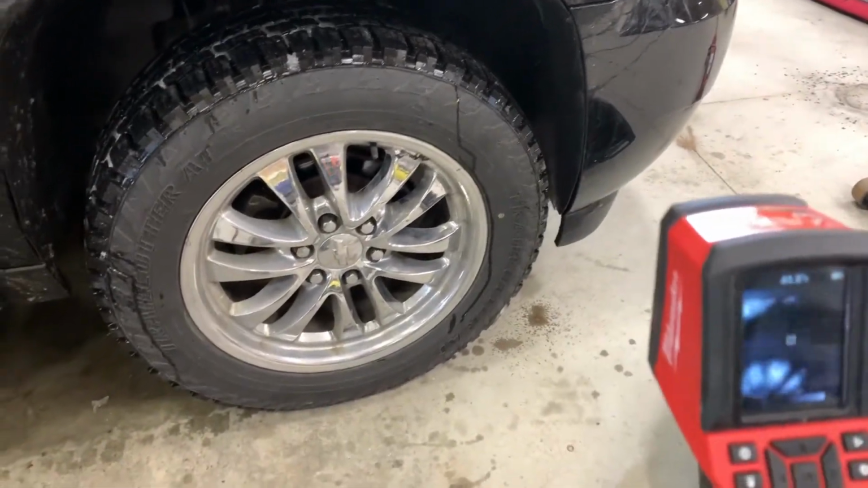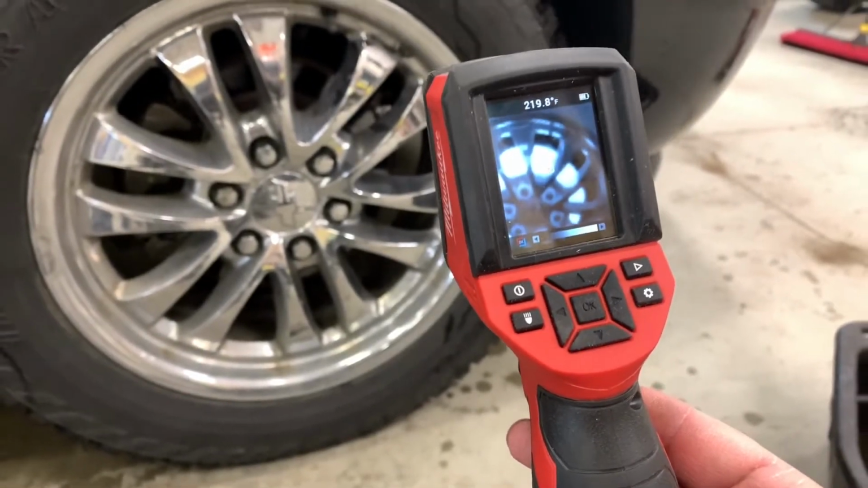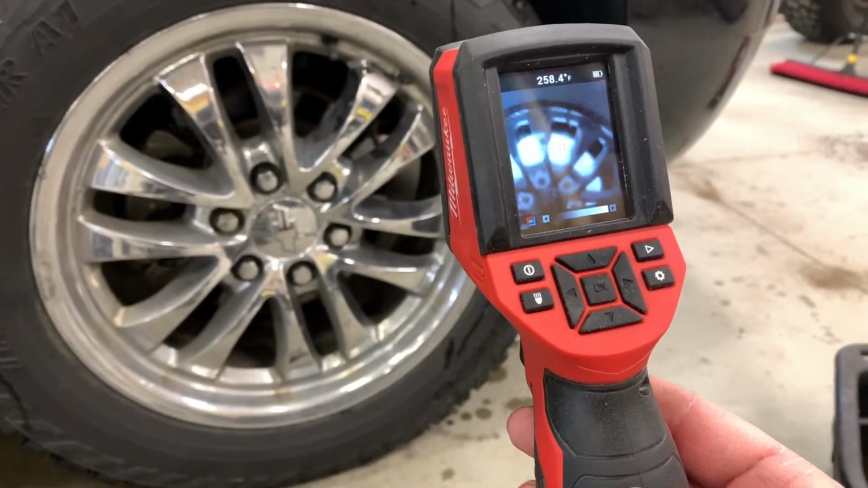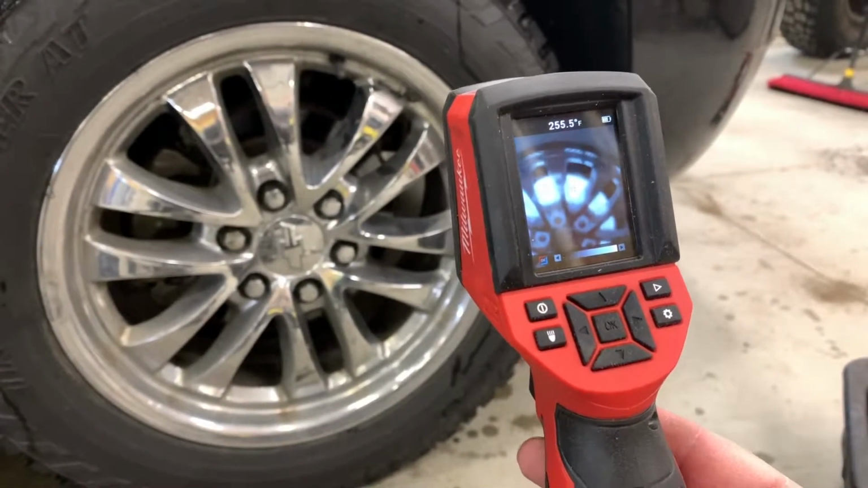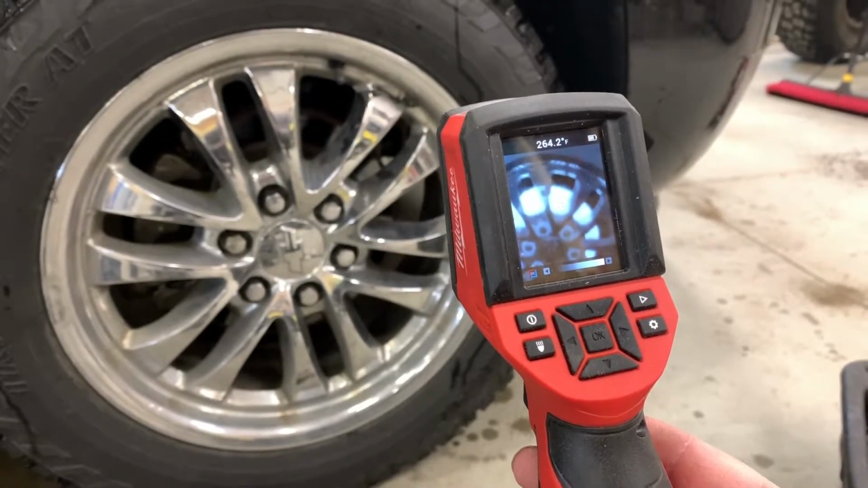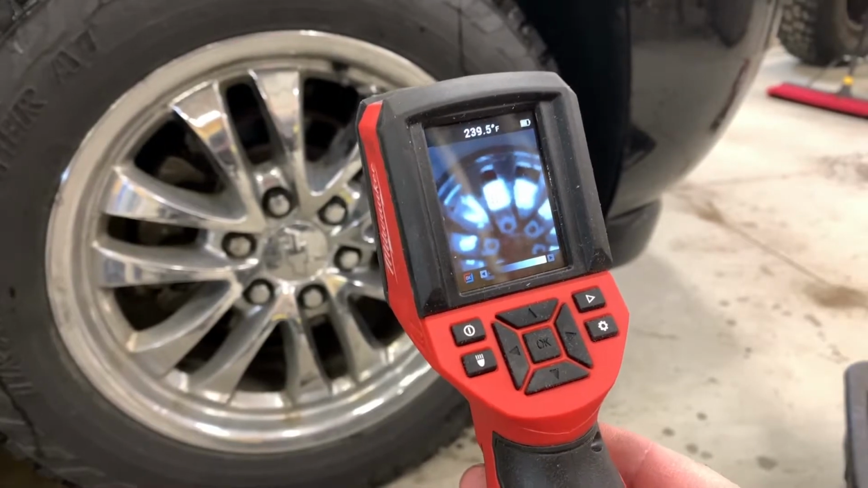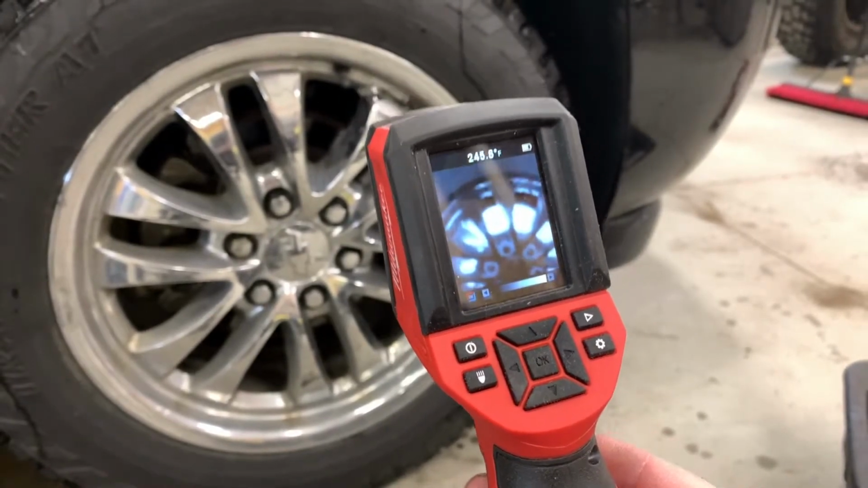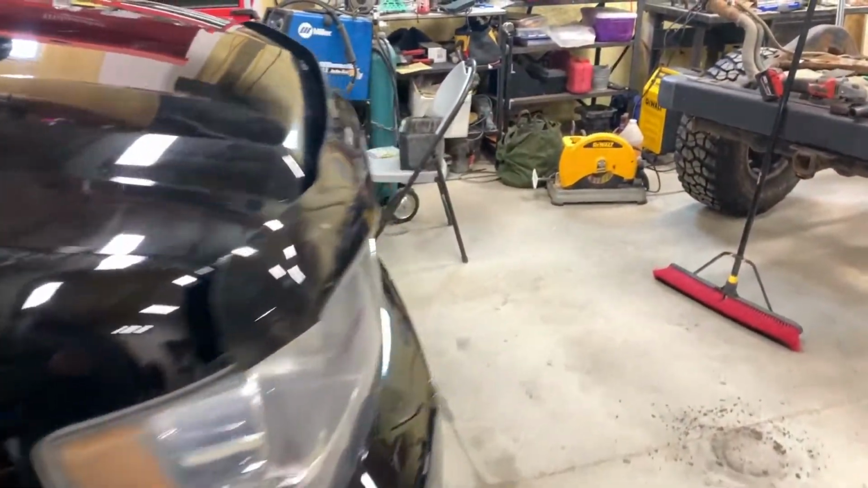Alright, so I had a hung caliper and this brake was getting extremely hot. Right now it's only 260, 264 at the hottest. This works a little better than just the infrared thermometer.